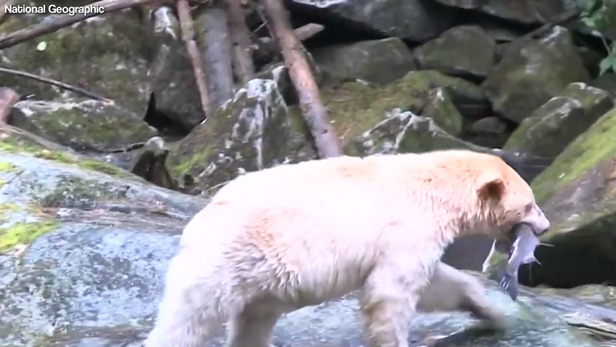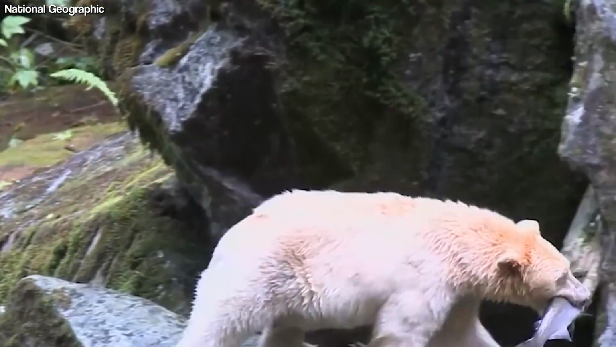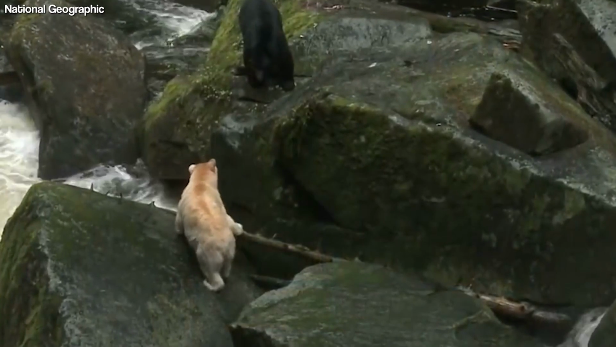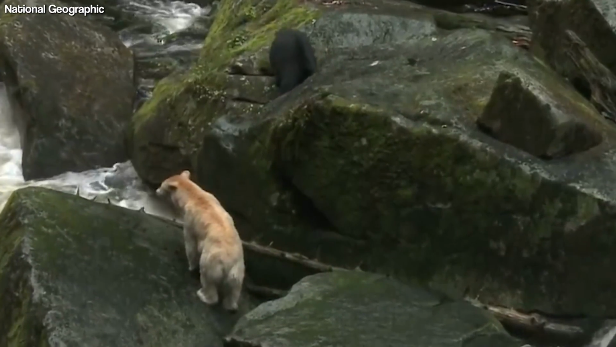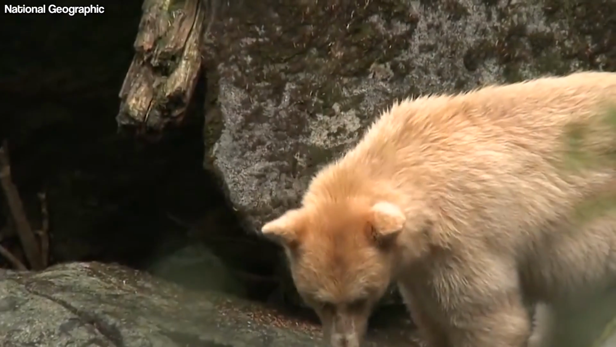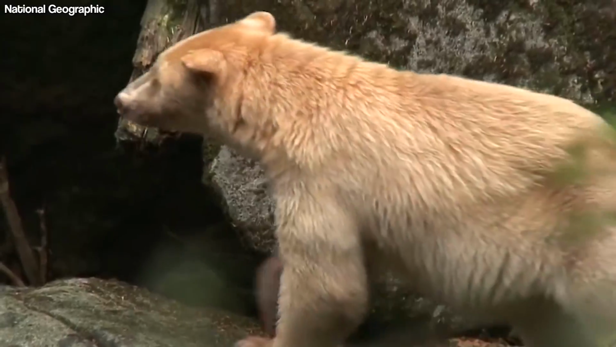When white-furred black bears are born in the wild, they almost always occur in Western Canada, where an American black bear subspecies lives. These are known as Kermode bears and live on a group of islands in the province. White fur is found in around 10 to 20% of the population. They're sometimes referred to as spirit bears.